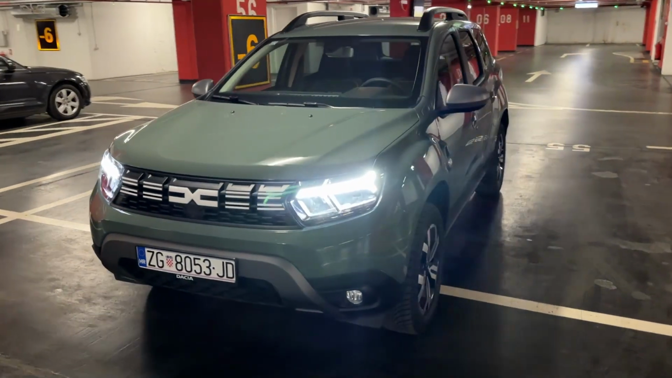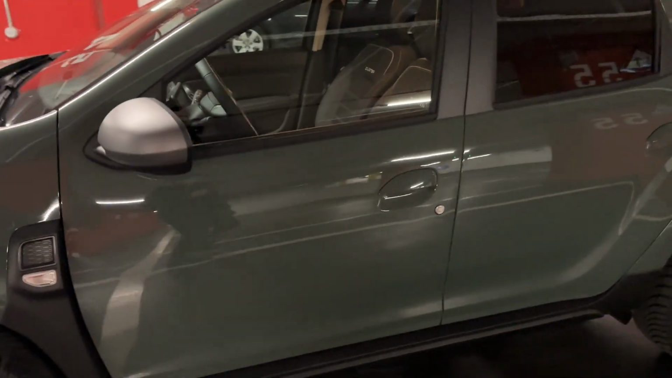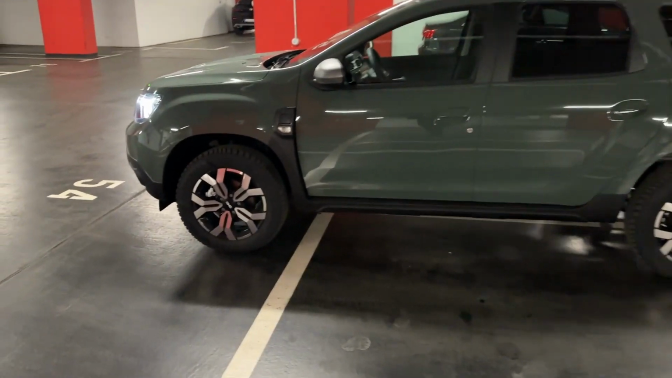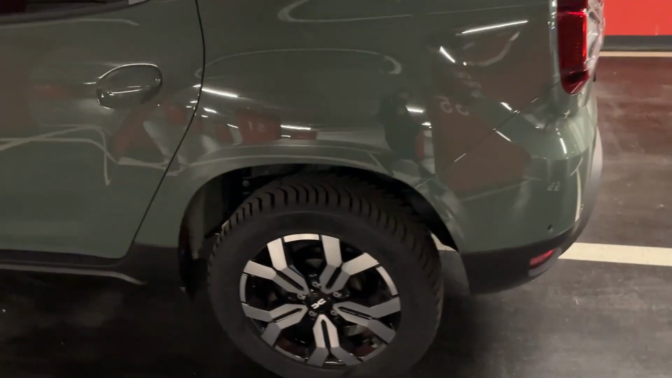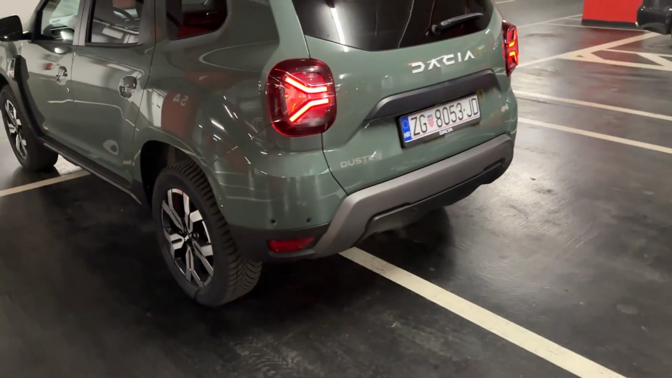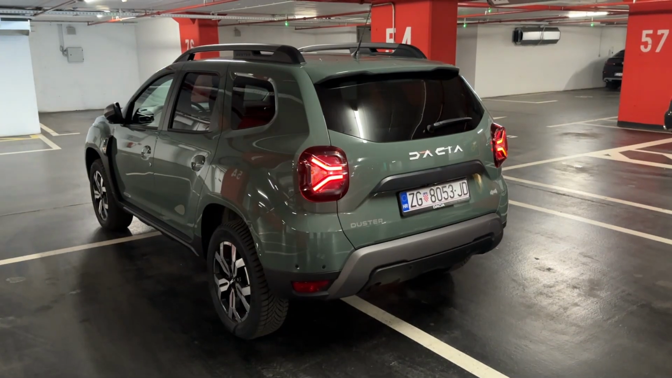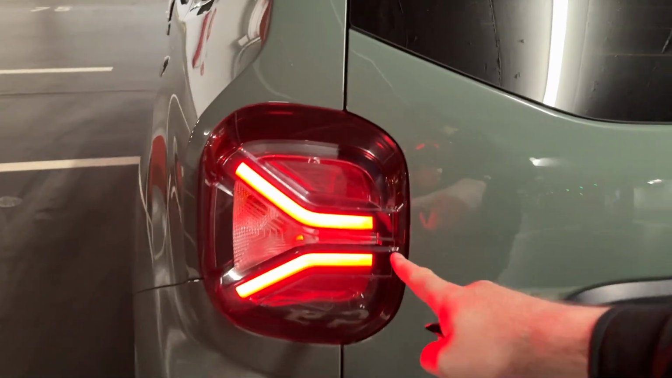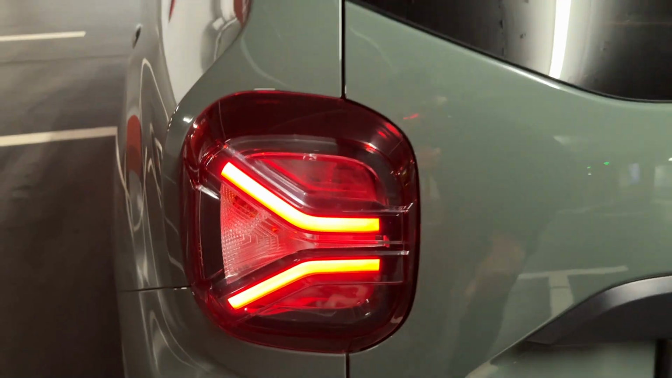It's my personal favorite. If we take a look at the side, 4 meters 34.1 centimeters, that's the length of the car. We also have the beautiful 17-inch wheels on the model in our video. And from the rear, I will lock it and then unlock it once again. There we go, you see the indicators as well and the new LEDs. You see the beautiful design, and also these would be the stop lights.